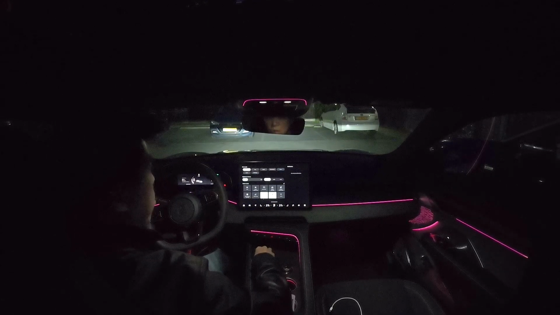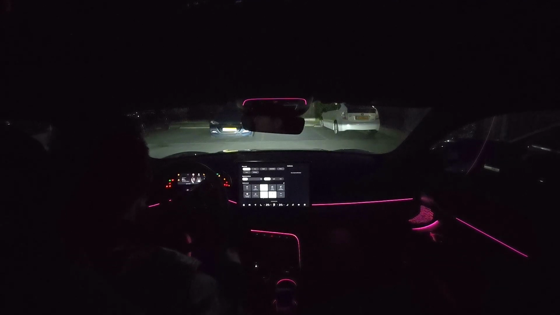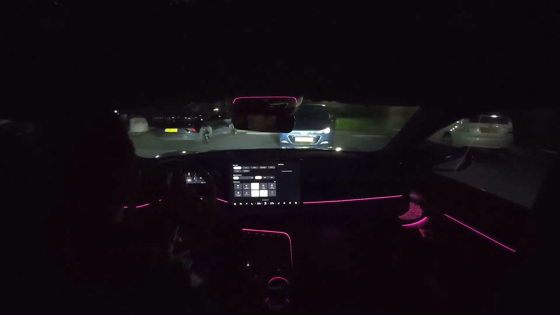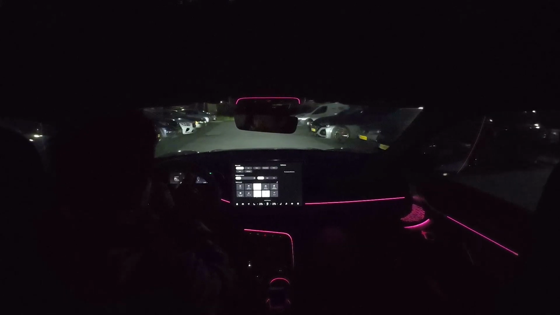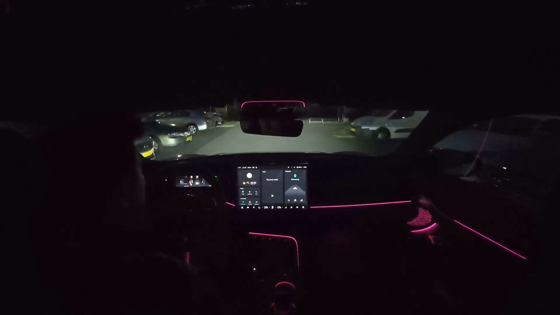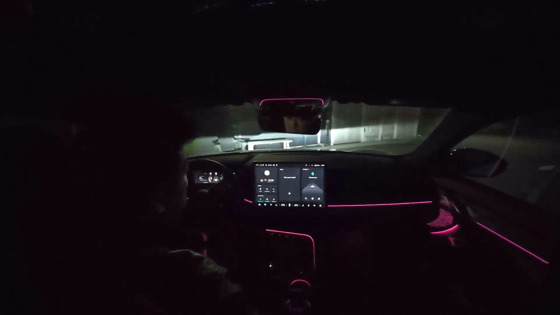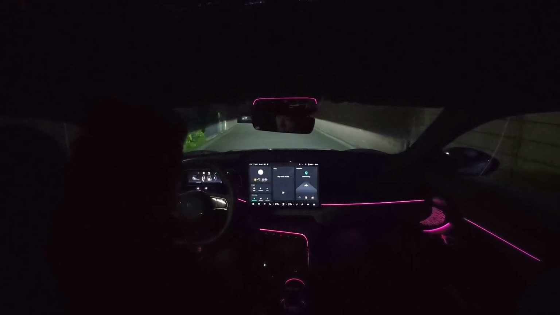But let's go for a drive so you guys can see how it is. So this is the Zeekr night drive, guys. So it's not completely dark, but that's okay. We can still give you a good view on how it is.